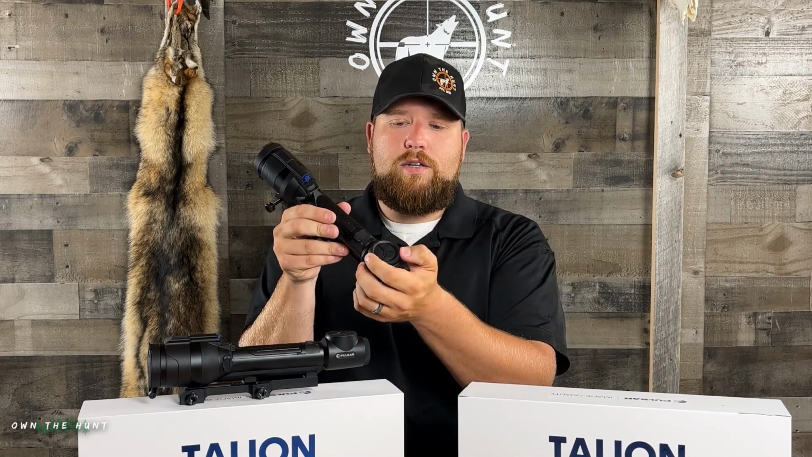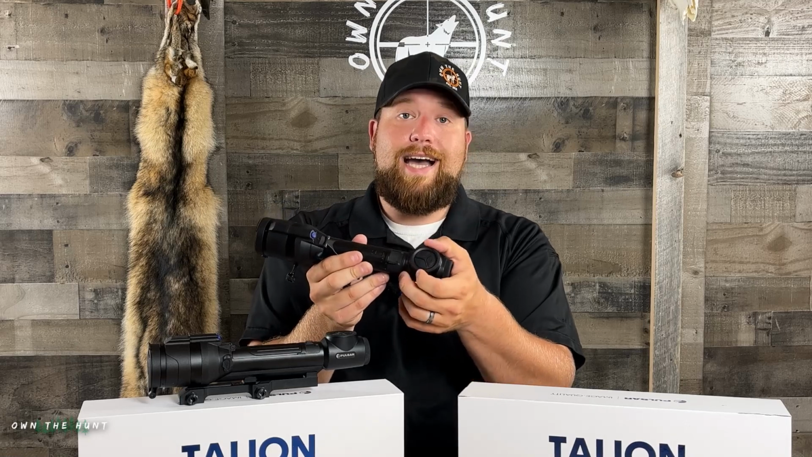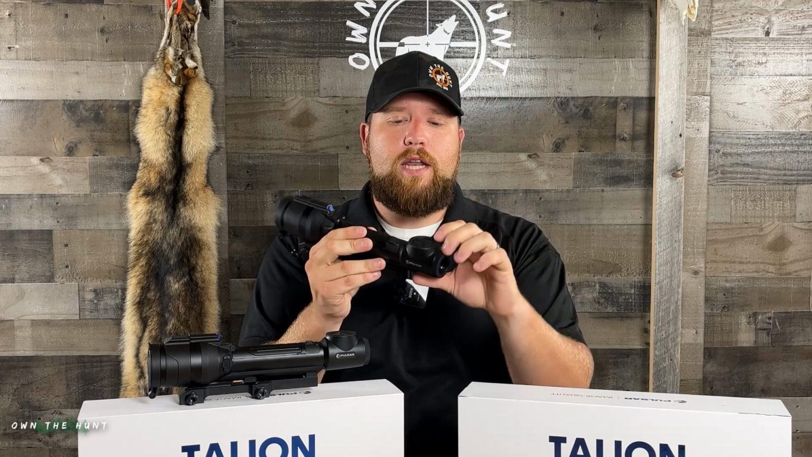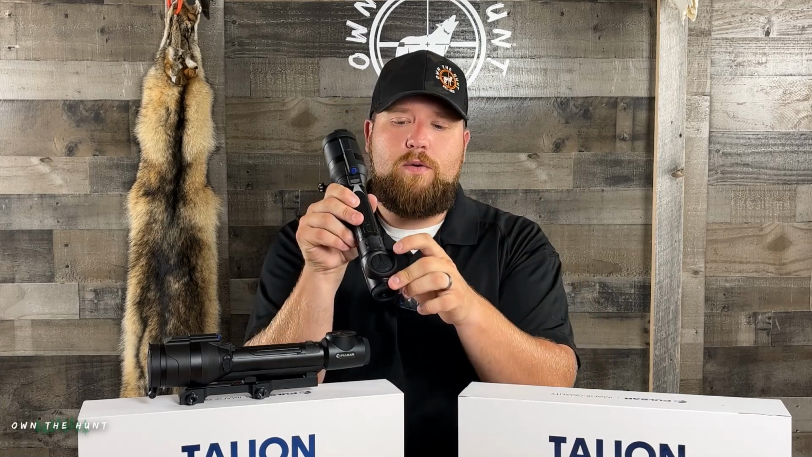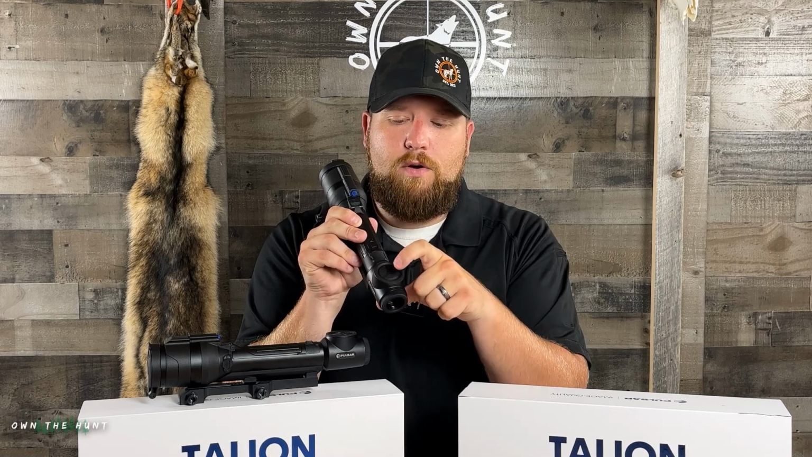Up here, you've got your turret. This is the only turret on this scope, and it's a little subdued turret that sits down below, but essentially it's a dial, and it works really nicely for navigating your menus. And then you've got your standard video and picture record button, your magnification button, and then your menu button down here.